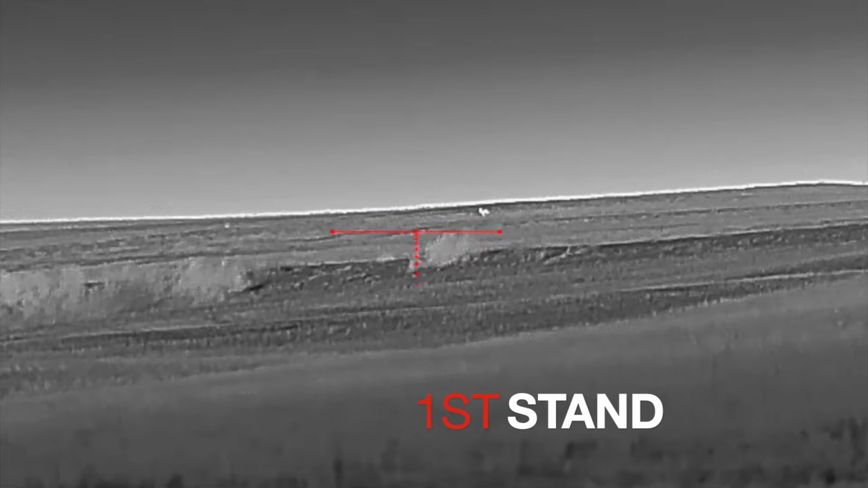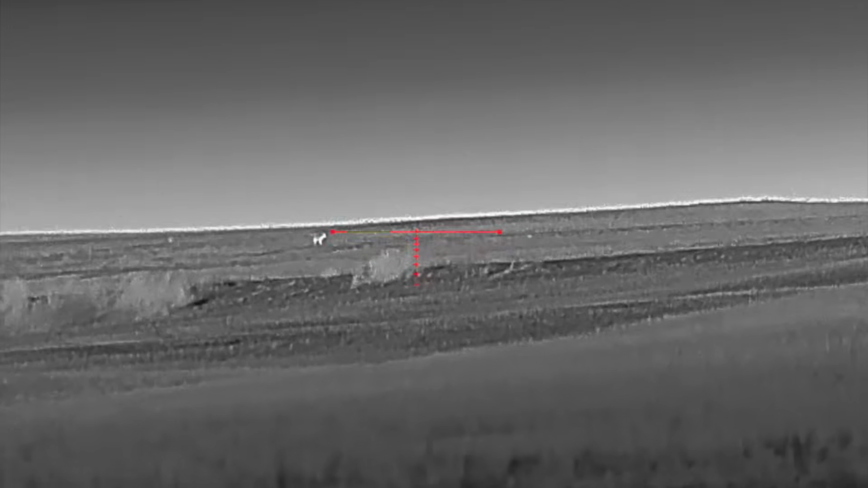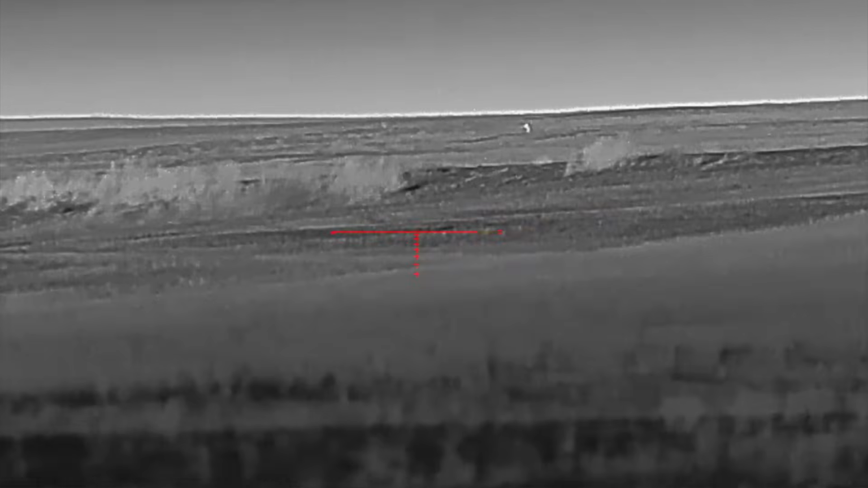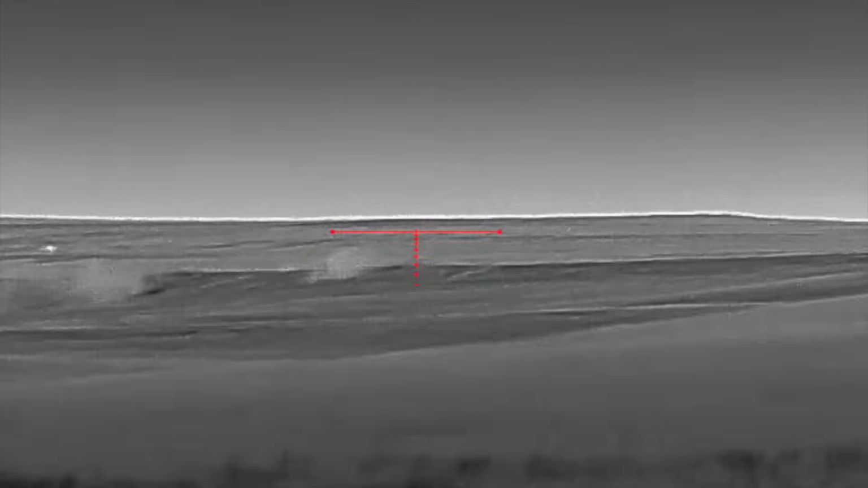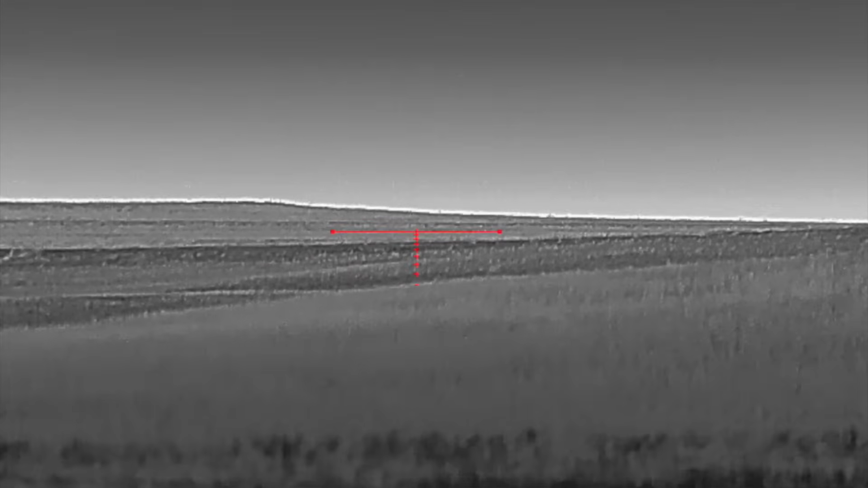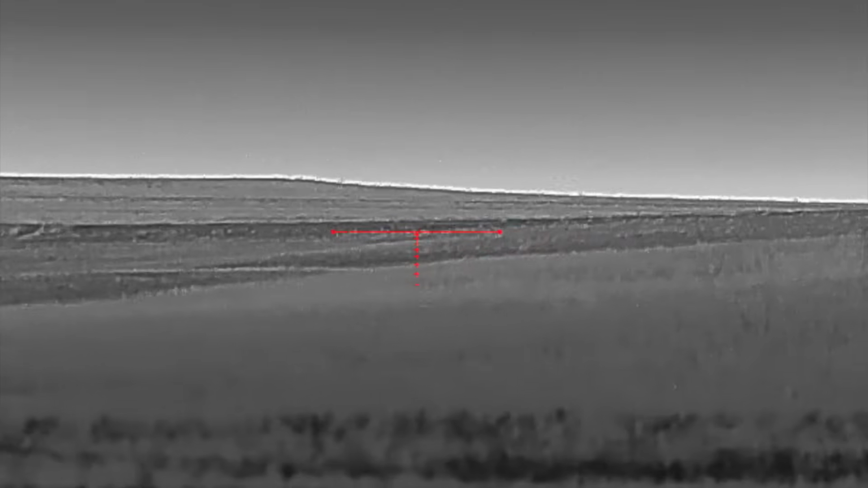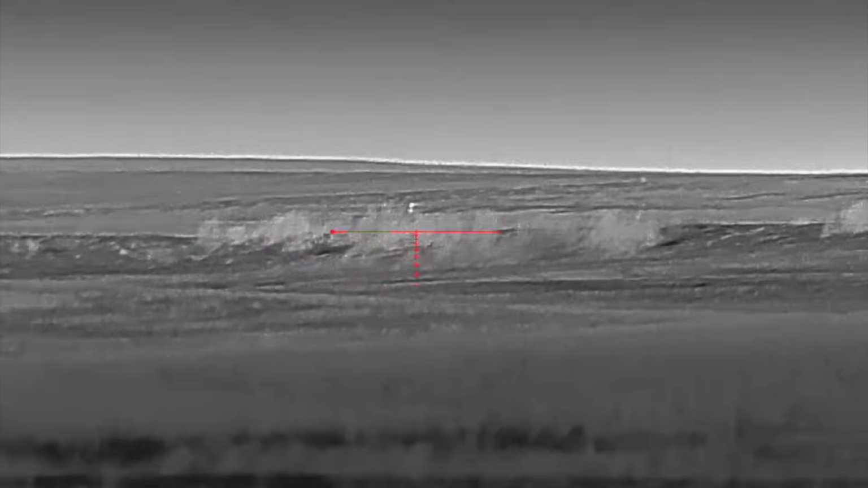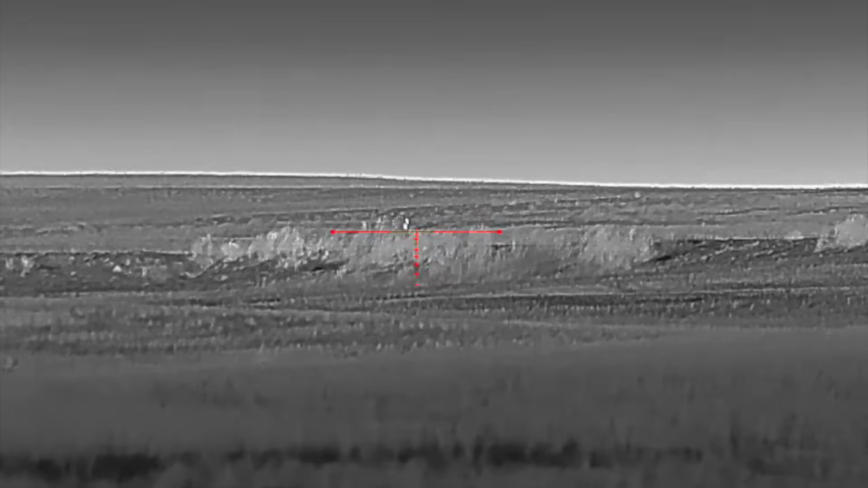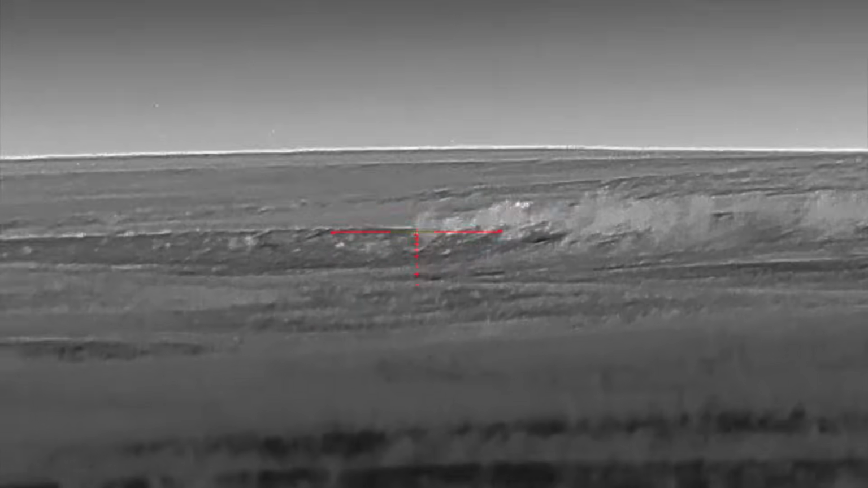5:20 right now. You guys are going to be in charge of him. I'm going to watch for this other one. That other one ain't coming, but that's fine. You guys just take care of that one. Yeah, 375, fellas. Well, I mean, he's coming.